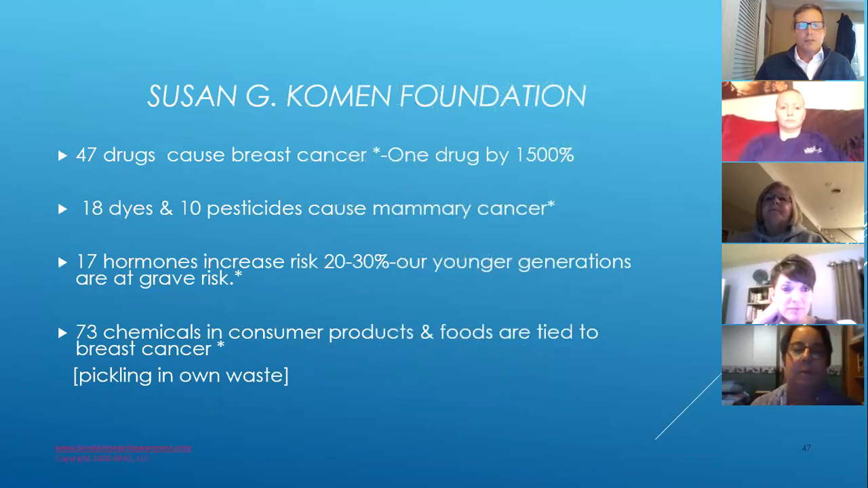There's a lot of different things that we're doing to poison ourselves. Susan G. Komen's really big during Breast Cancer Awareness Month. Look at that top one. 47 drugs cause breast cancer. One drug increases risk by 1,500%. It's a cholesterol lowering drug. So again, if we could figure out natural ways to deal with those things, probably a better idea.